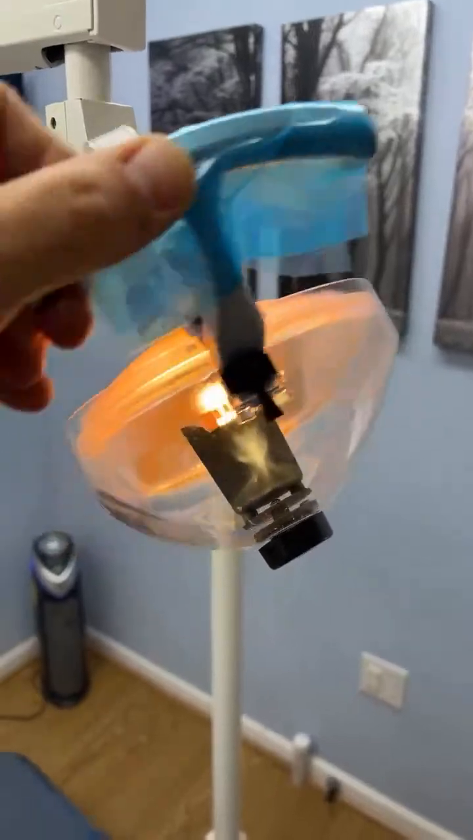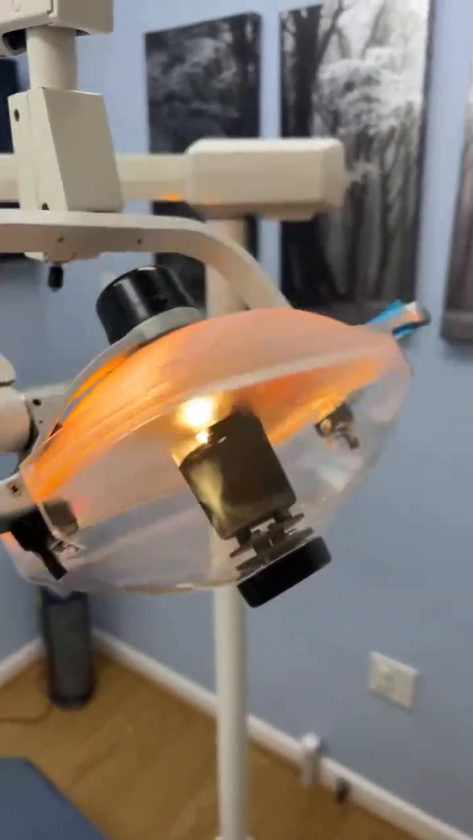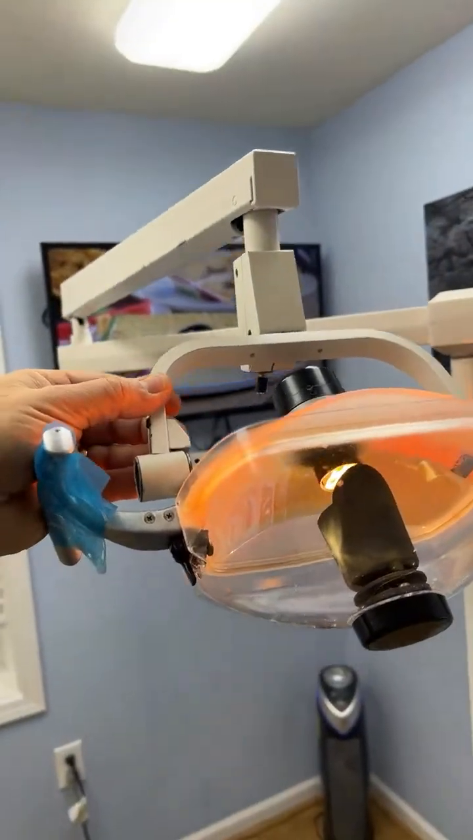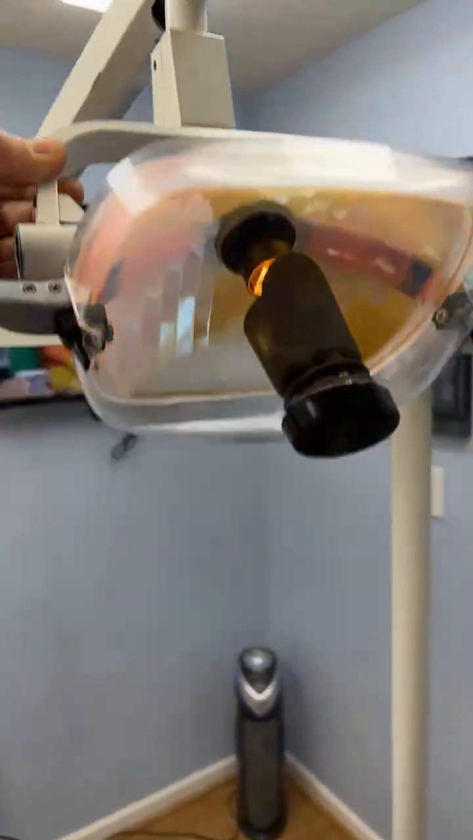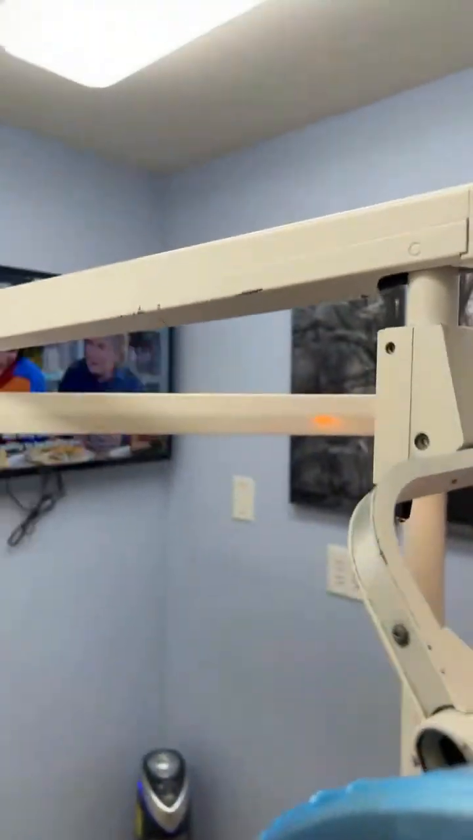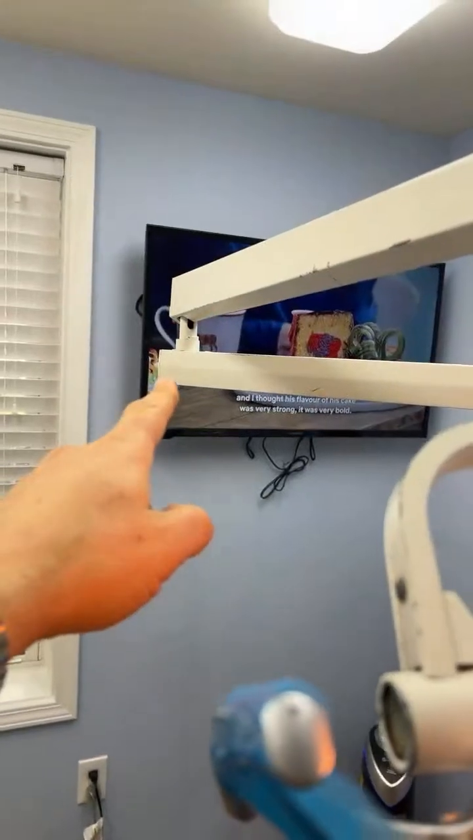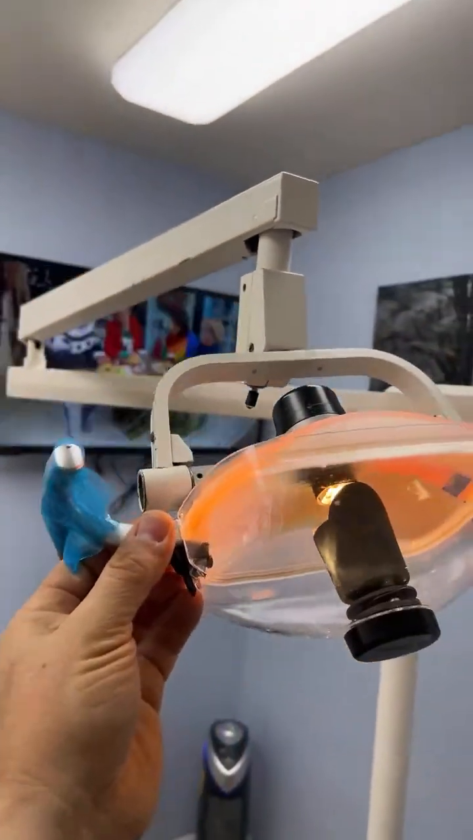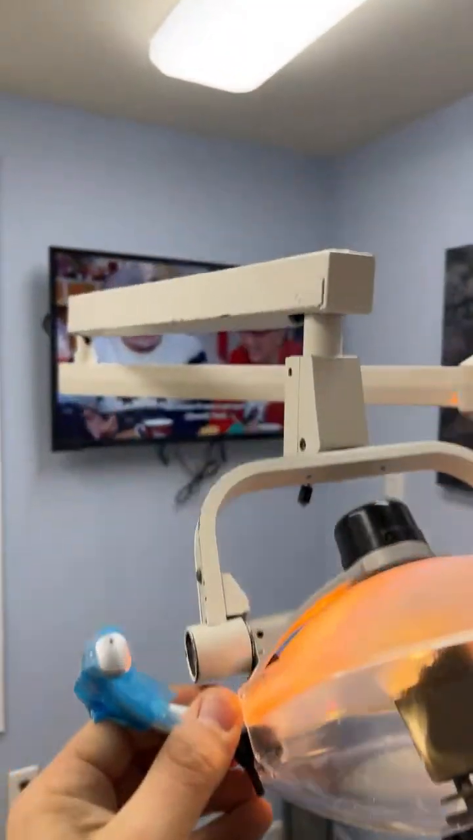So what we're going to do is pivot it, and make sure that the light doesn't turn on and off there. And then we're going to try to isolate the movement. So when I isolate this movement, when I simply lift it up and down, it tells me that that's where the wire's broken. Now, right here, this is one pivot that moves, and then that's the other pivot that moves. So when you go to move it up and down and the light is turning on and off, you're just trying to isolate which pivot it is.